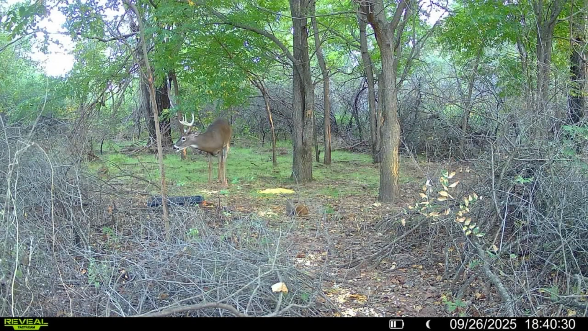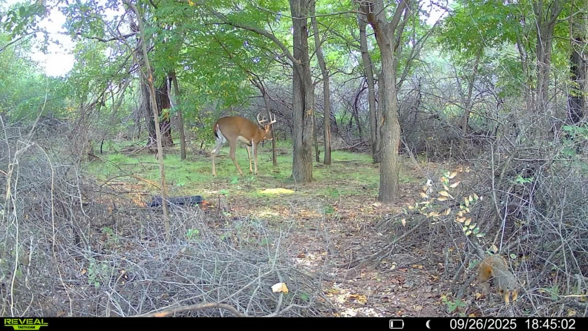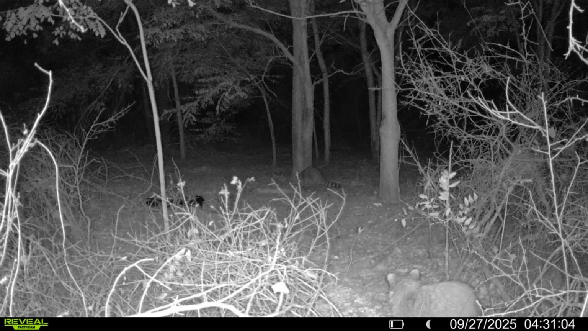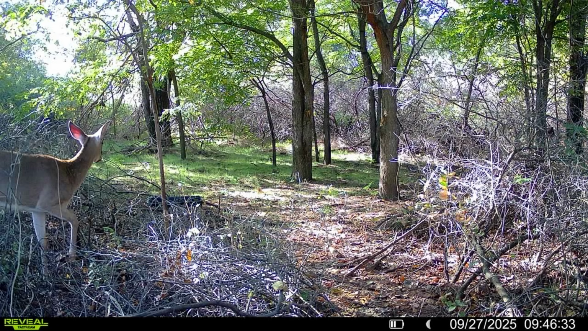As the night went on, we had the usual visitors. A possum slipped through, then a raccoon wandered in. Nothing too wild, just the typical nighttime traffic that shows this spot is always alive with activity. Even the small critters prove the setup's working, because if they're showing up, it's only a matter of time before the deer do too.